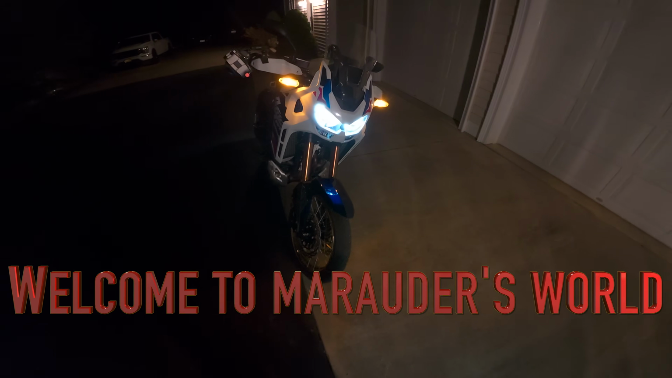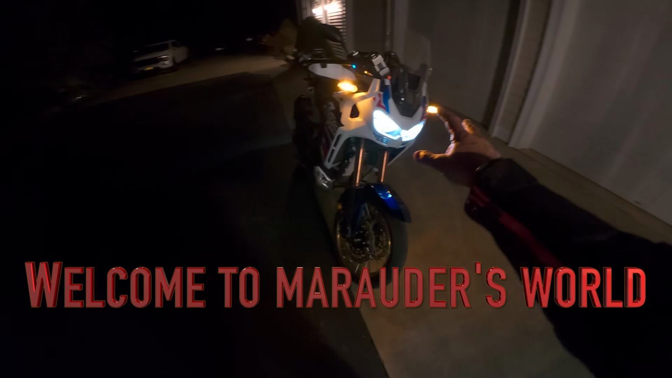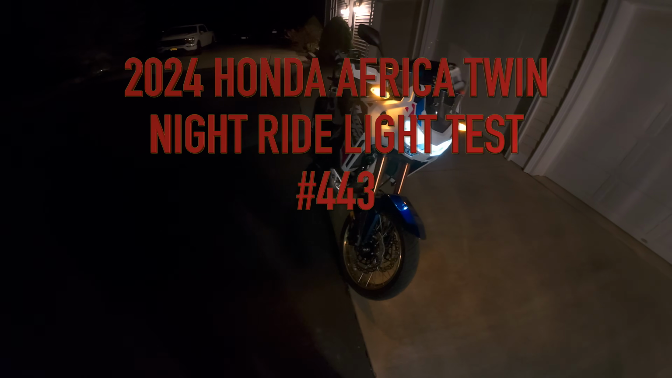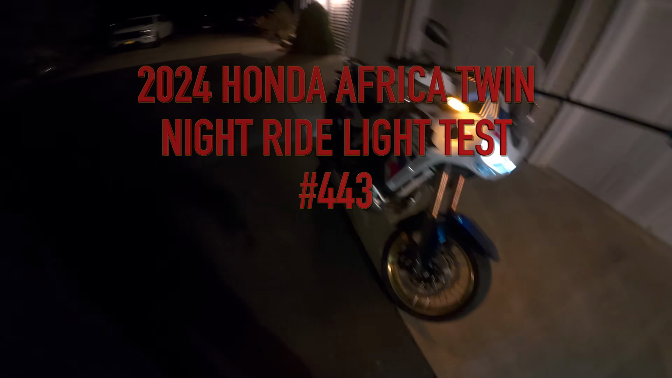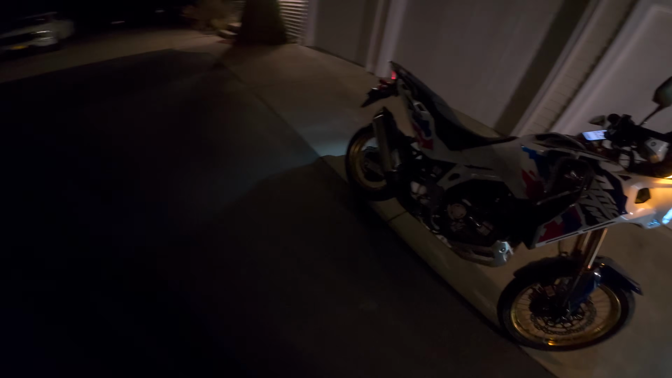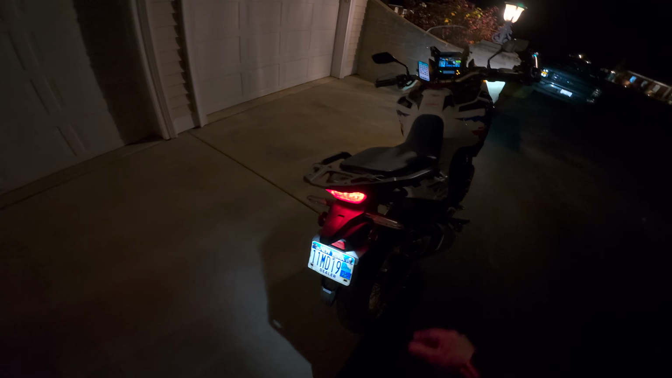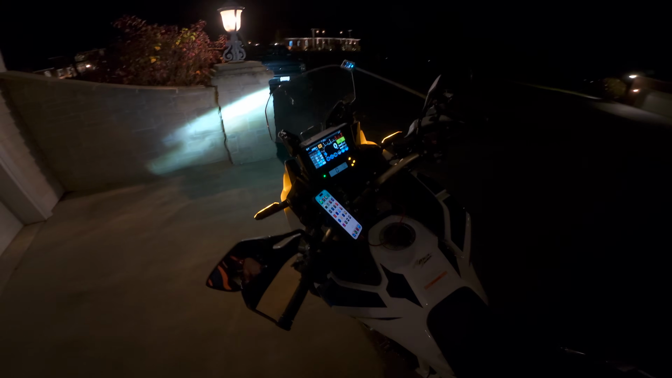Just a quick walk around of the motorcycle. Again, I love the turn signals that are also marker lights. I applaud Honda for that great safety feature. White shows up good at night. It's a safety feature you don't think about. Tail light is great in the back. Of course, we have that great Honda exhaust system. So let's get on the bike and cut this video.